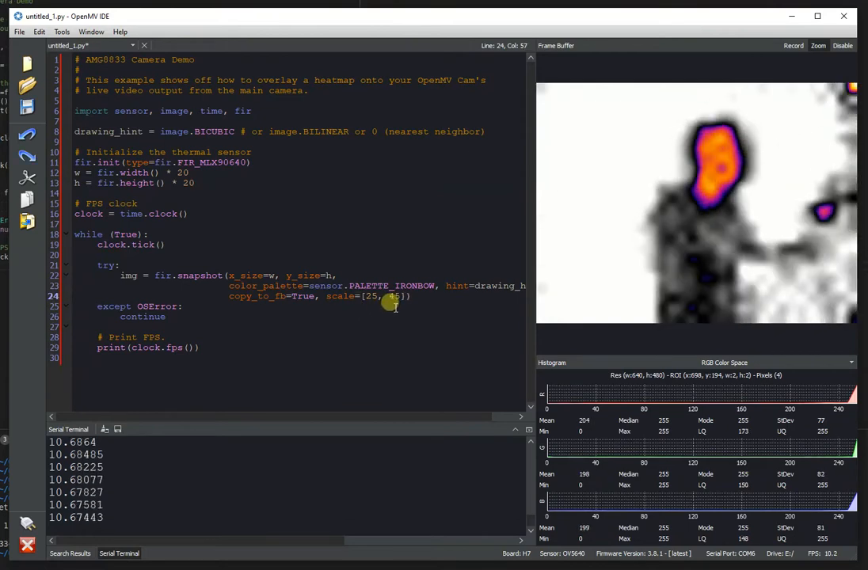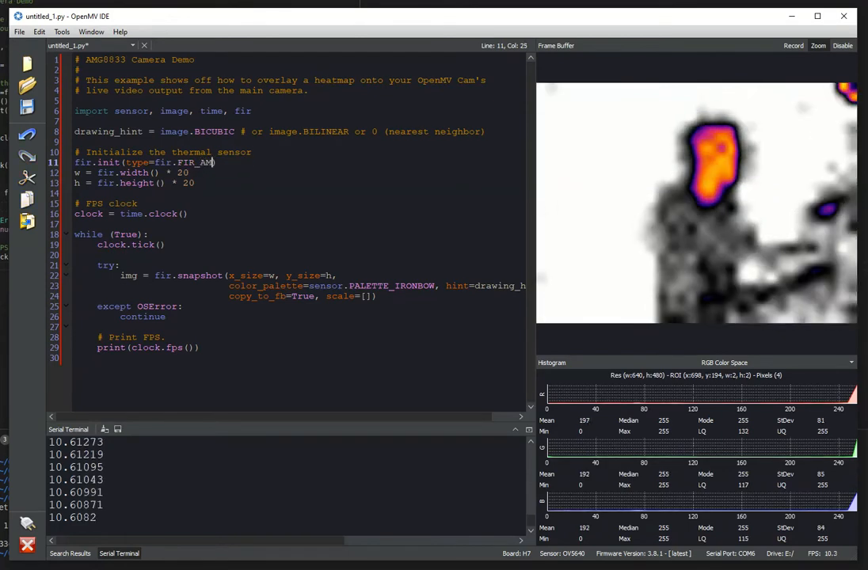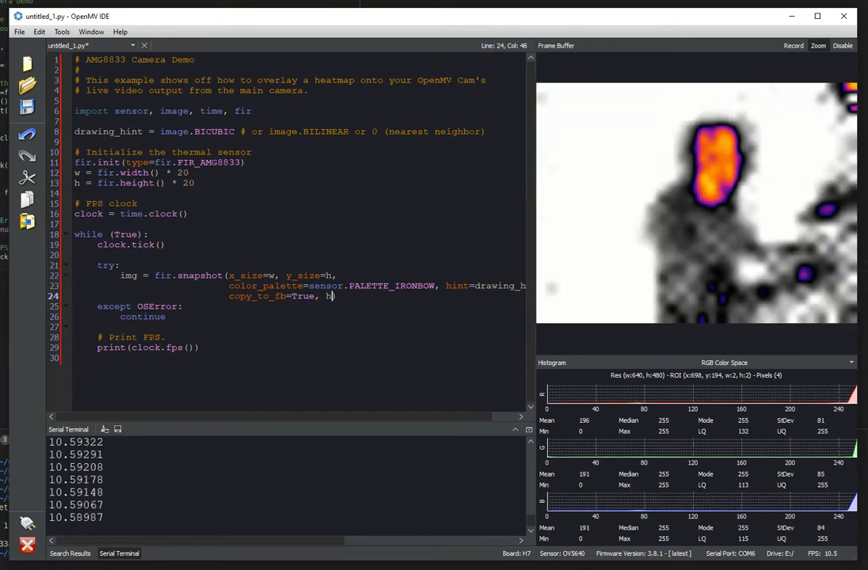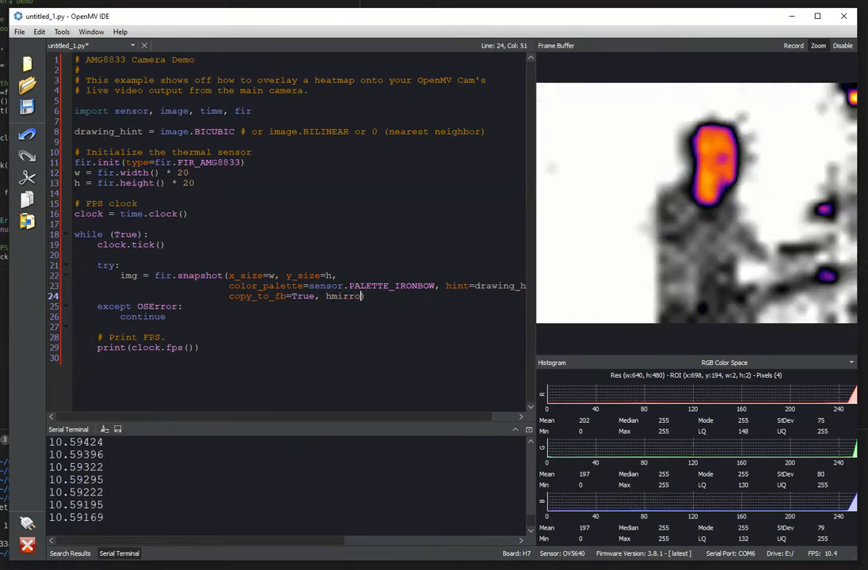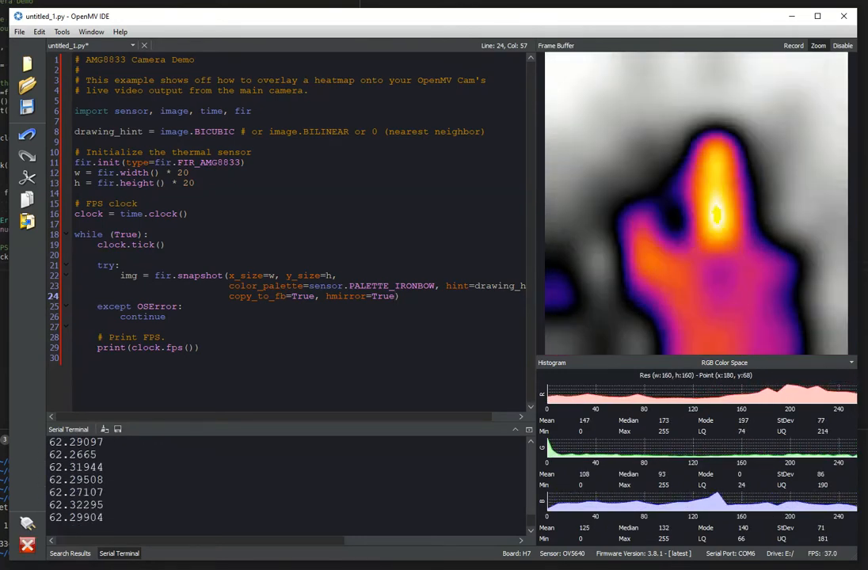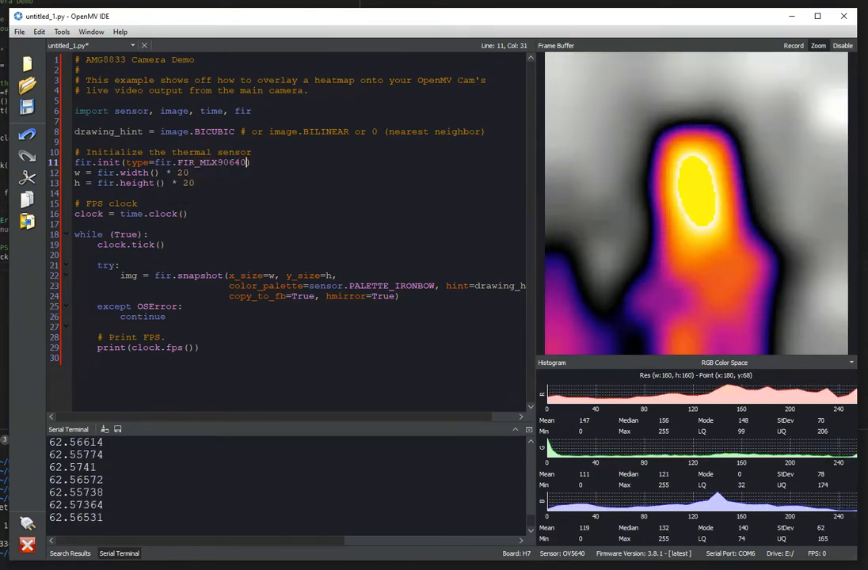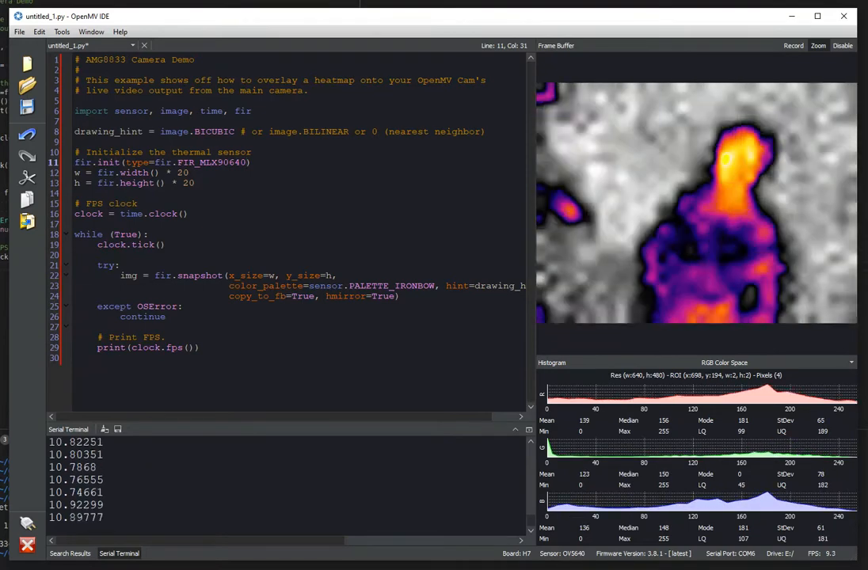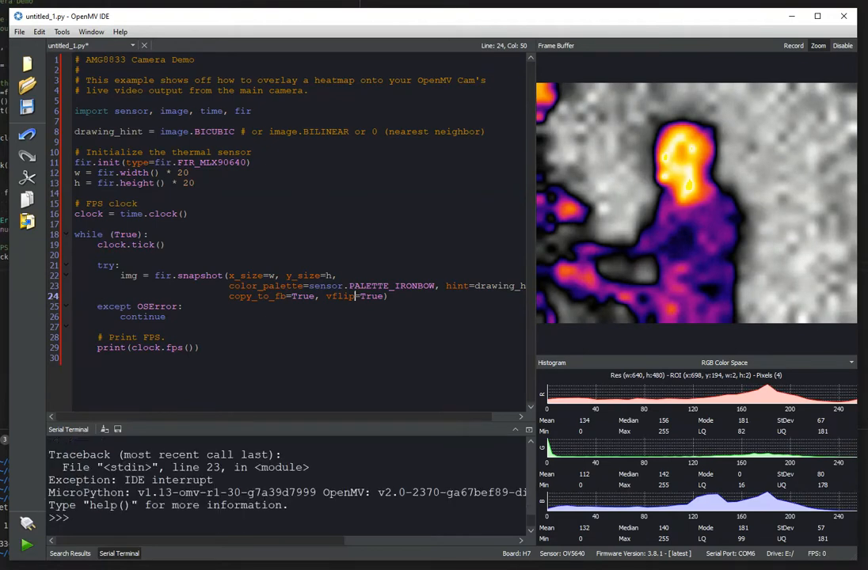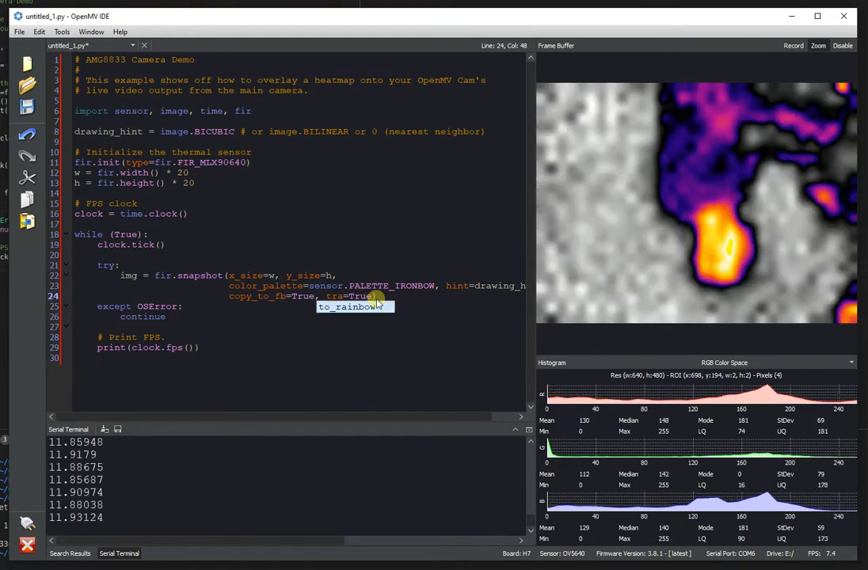And besides that, the system also supports a lot of different nice imaging features. So if you want to H mirror the output, you can. So this is the same. Now let's go back to the other sensor, the MLX. So as you can see, the output is mirrored now compared to what it was previously. You can also V-flip it if you want. And we've even got transpose.